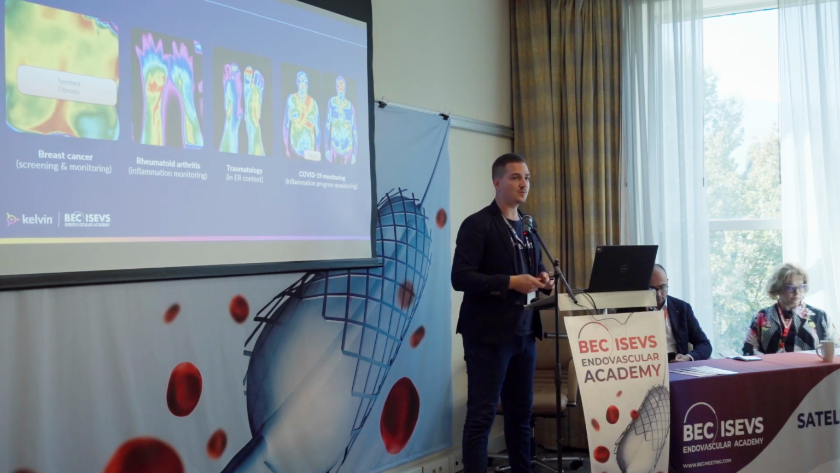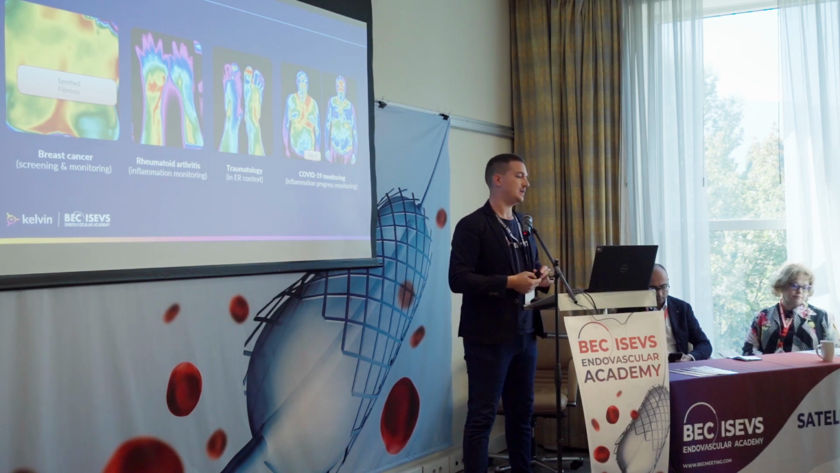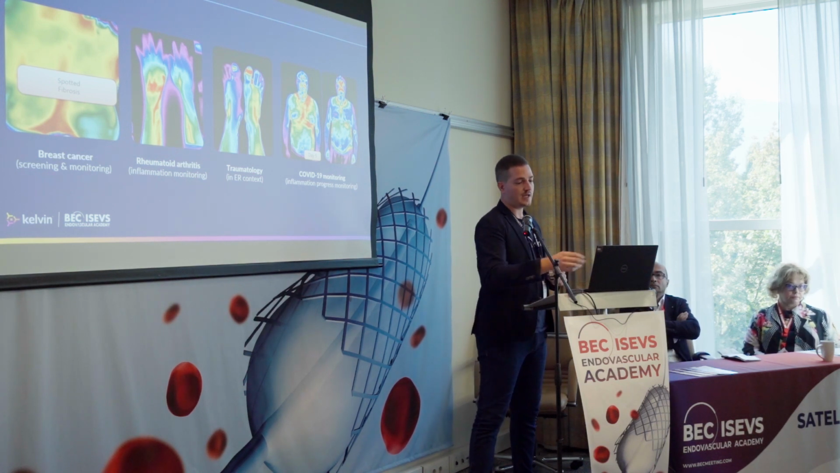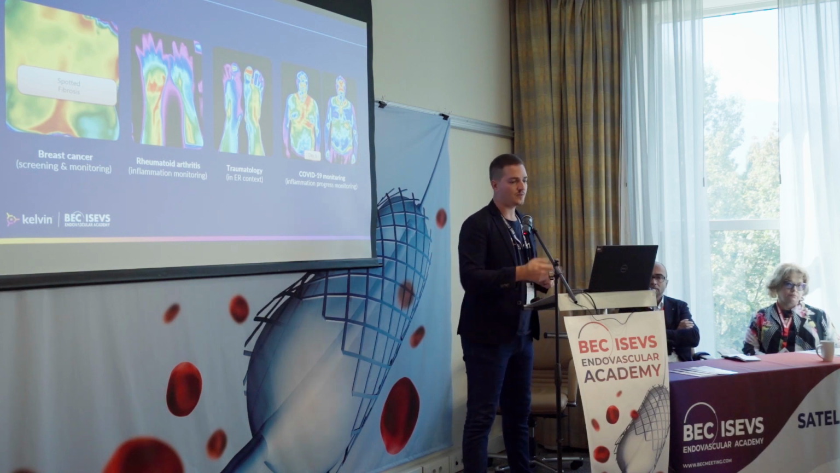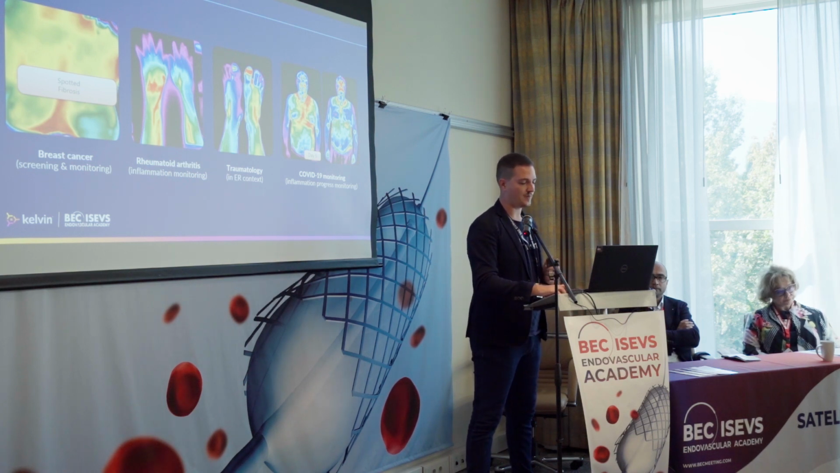In traumatology, such a solution can be used to localize the trauma and to be much more easily diagnosed, especially when the patient is unconscious. And for COVID-19 monitoring, this was actually one of our first use cases that we evaluated, and we saw that there is a direct correlation between viral infection and what's shown on the thermal camera.